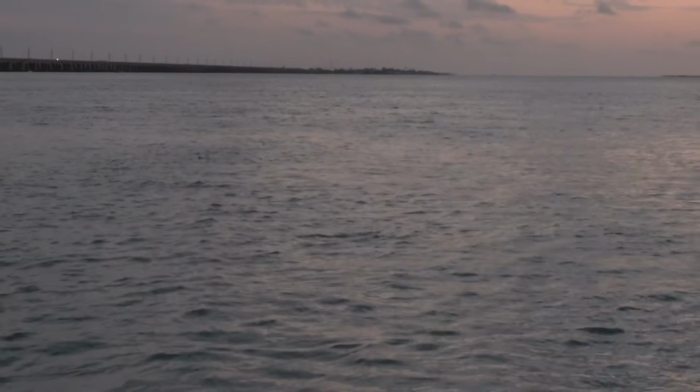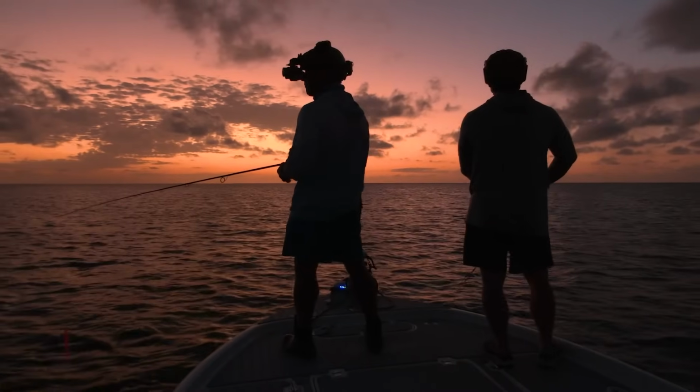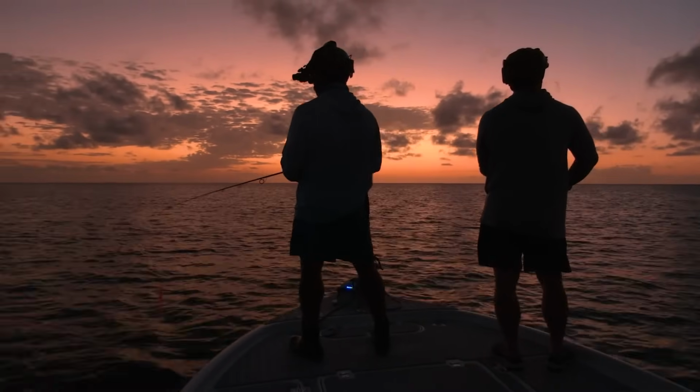And then after that, it gets harder and harder as the day goes on, right? Yeah, it does. And the same thing with me is I'm always talking about that last 30 minutes as the sun hits the water. Same thing. You get that magical 30 minutes where it doesn't have to be perfect. They're just eating. And we got to extend that as long as we wanted with this night vision.